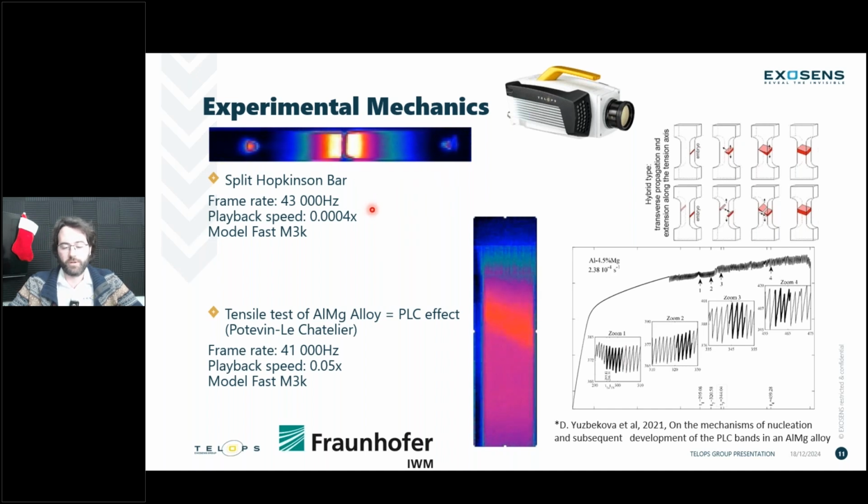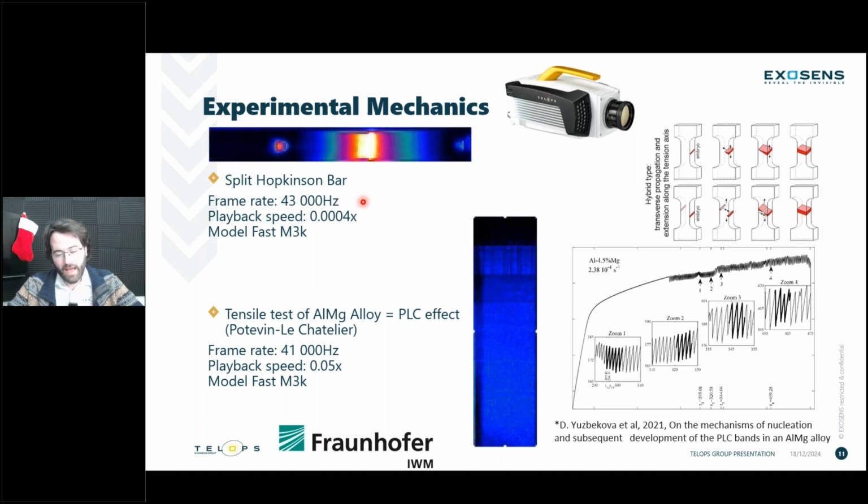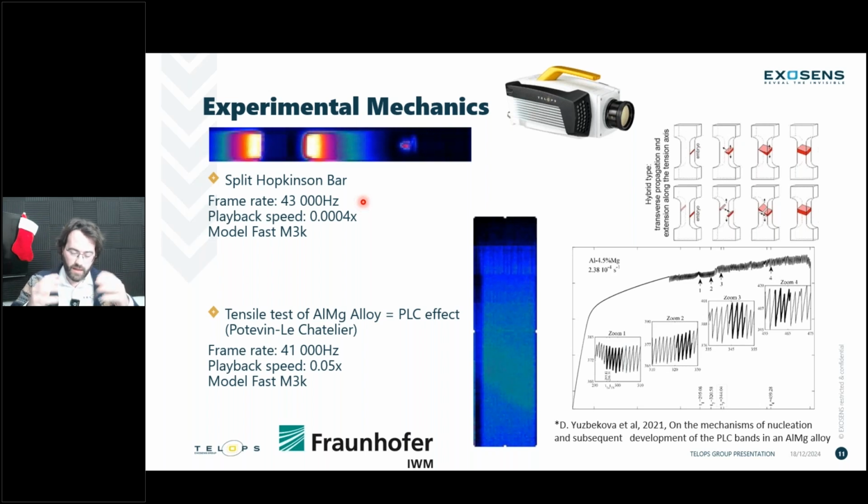This was done in Germany when I was visiting for some demos and conferences. We had a group at the Freiburg University doing some split Hopkinson bars in an amazingly long underground tunnel. And we're able to push that frame rate to 43,000 hertz to have a really clear measurement for multiple frames at the point of separation of that split Hopkinson bar.